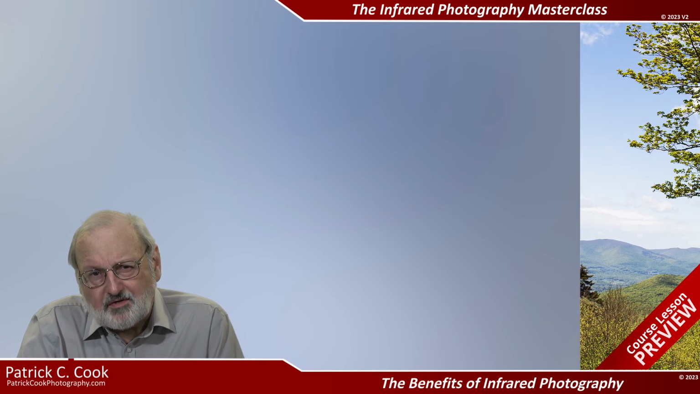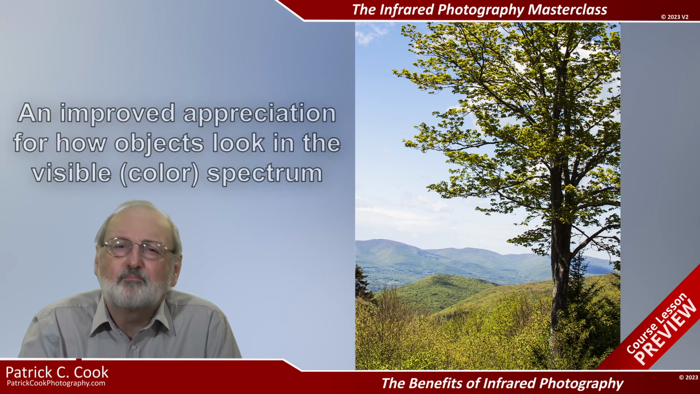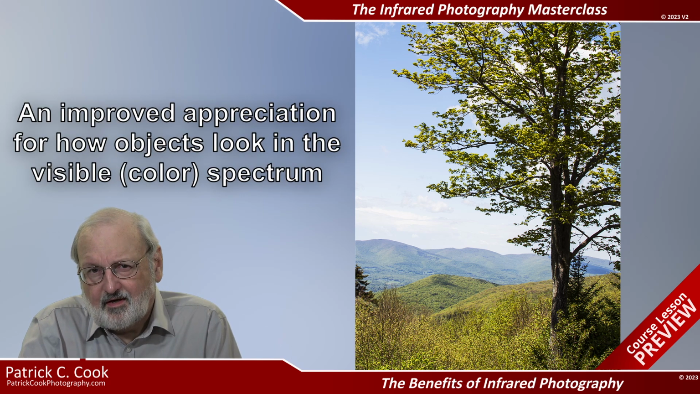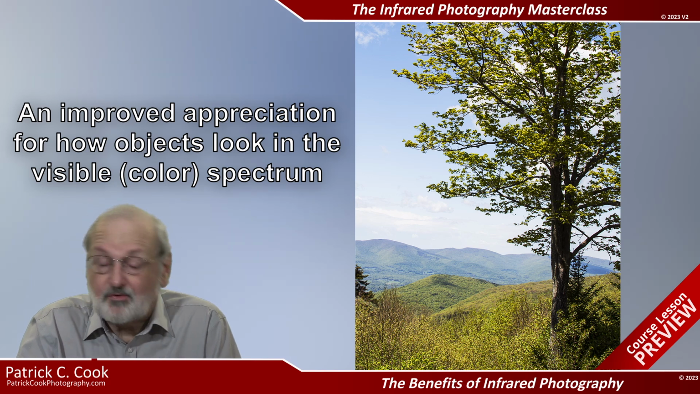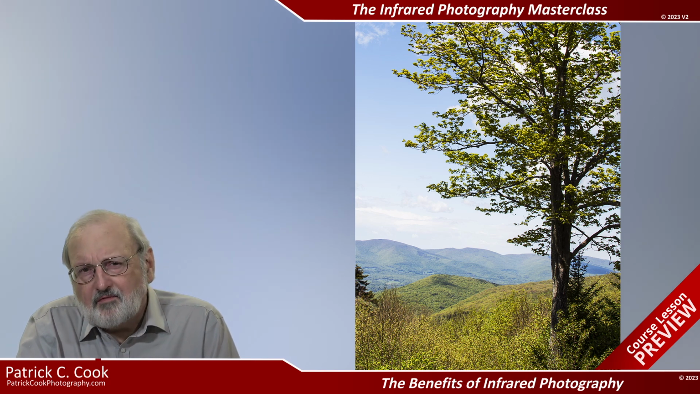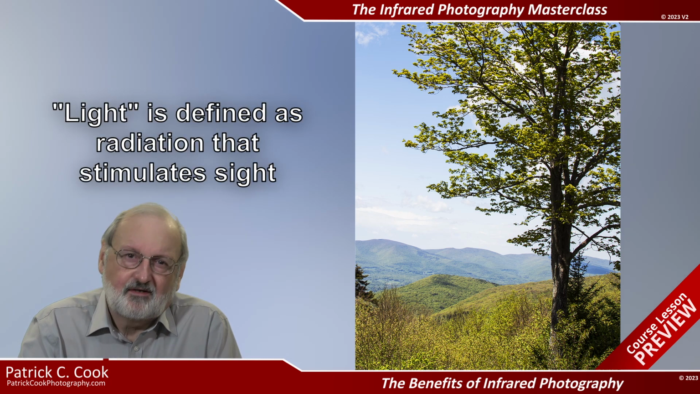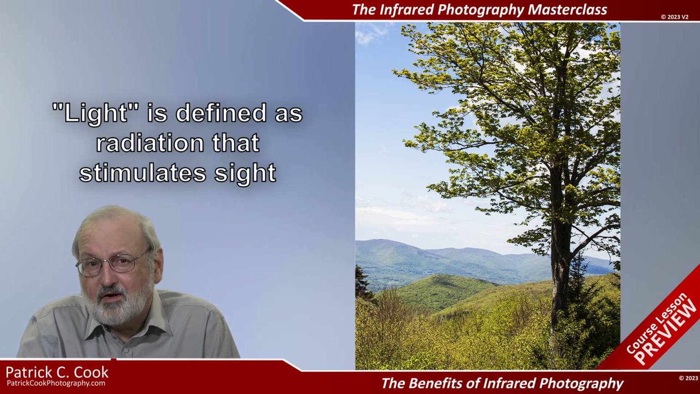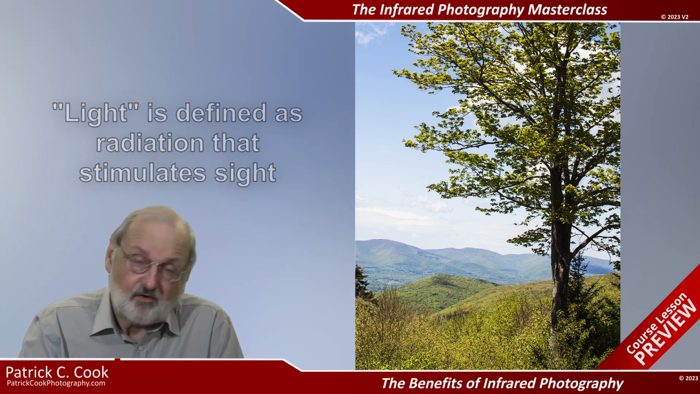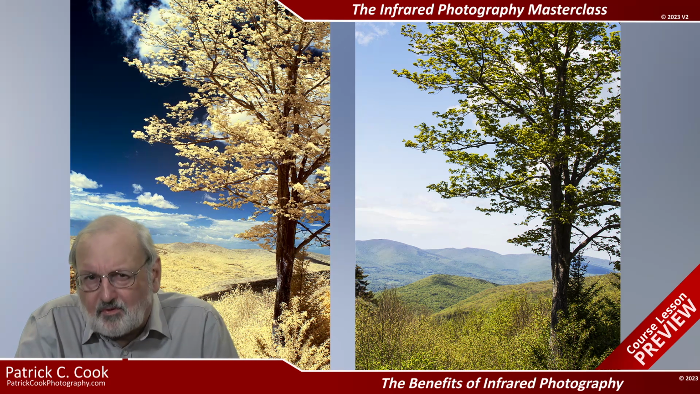Well, one of the benefits of infrared photography is that you develop an improved appreciation for how objects look in the visible spectrum, which is commonly referred to as light. The definition of light is radiation that stimulates sight. For this reason, the portion of the infrared radiation spectrum that we are interested in is considered invisible.